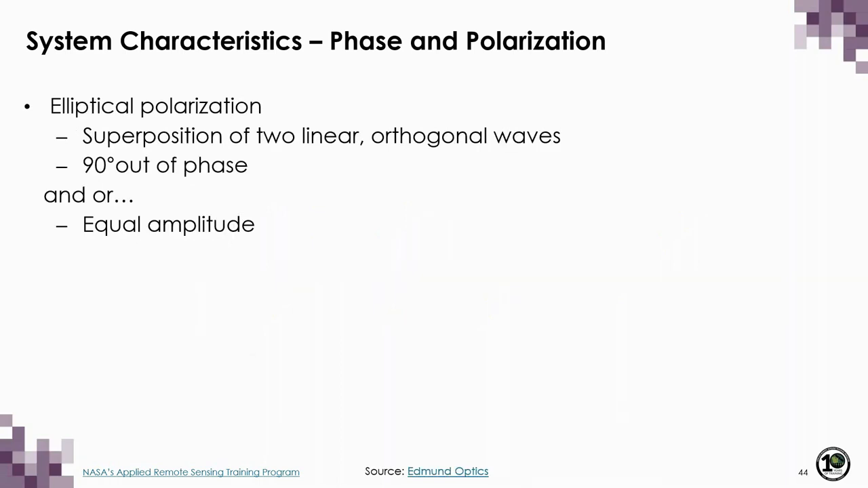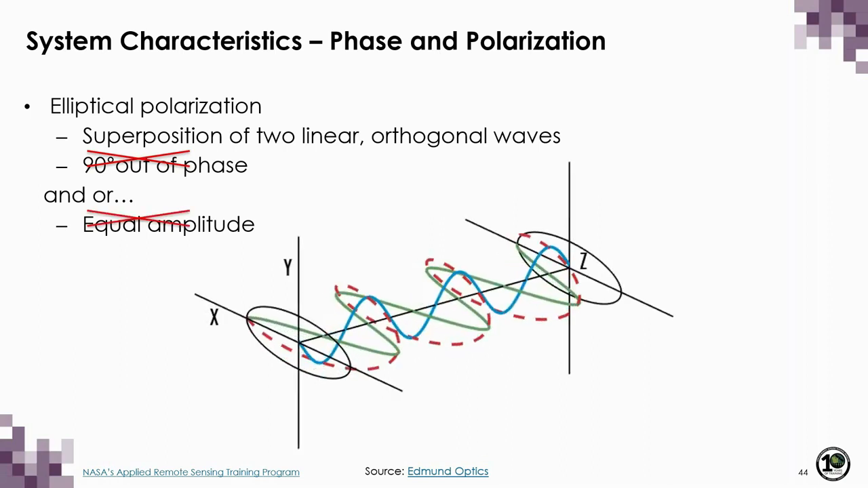So elliptical polarization can be described in a similar way to circular polarization. You can think of it as the superposition of two linear orthogonal waves, though in the case of elliptical polarization, they are not 90 degrees out of phase, and/or they do not have the same amplitudes. So in this example, we again describe the full wave cycle by fitting one vertical and one horizontal wave, and the shape being traced out through space and time by the tip of the electric field vector is an ellipse.